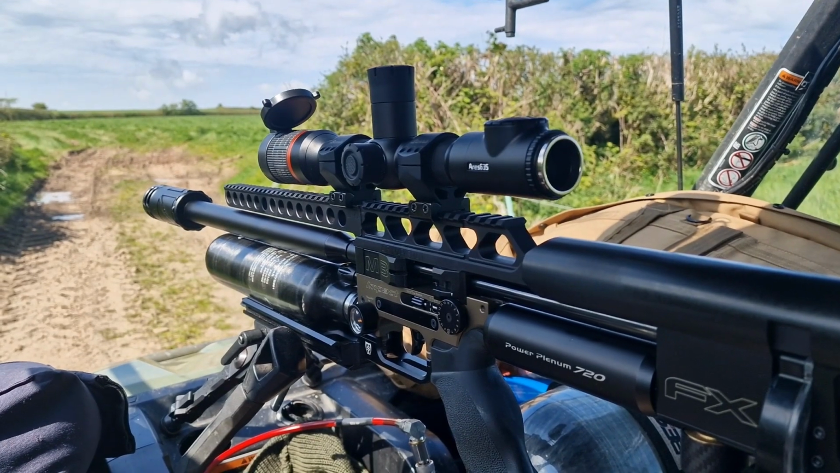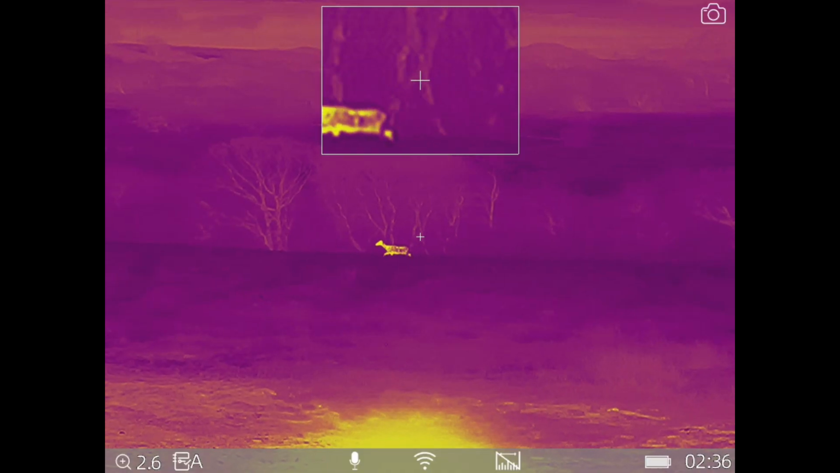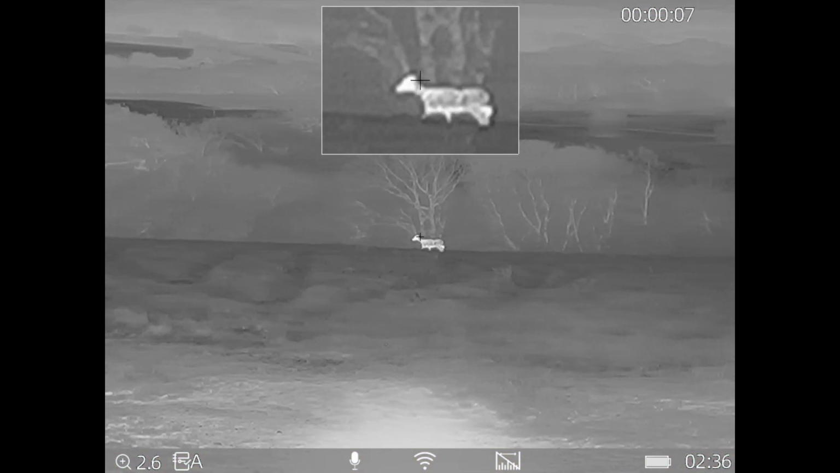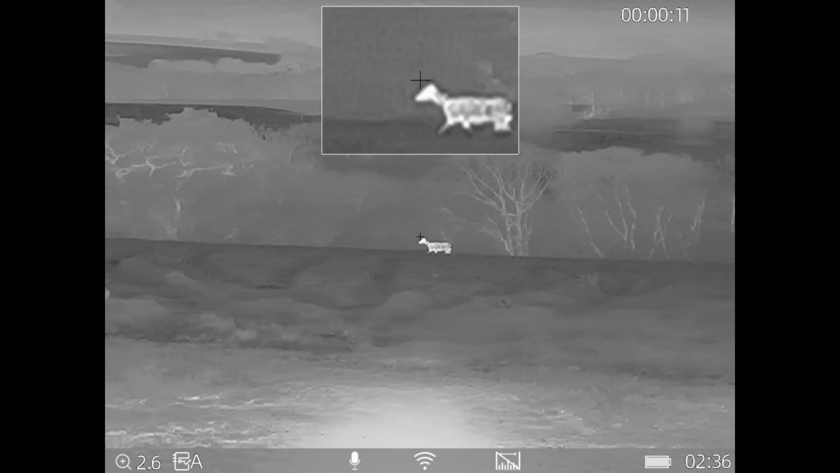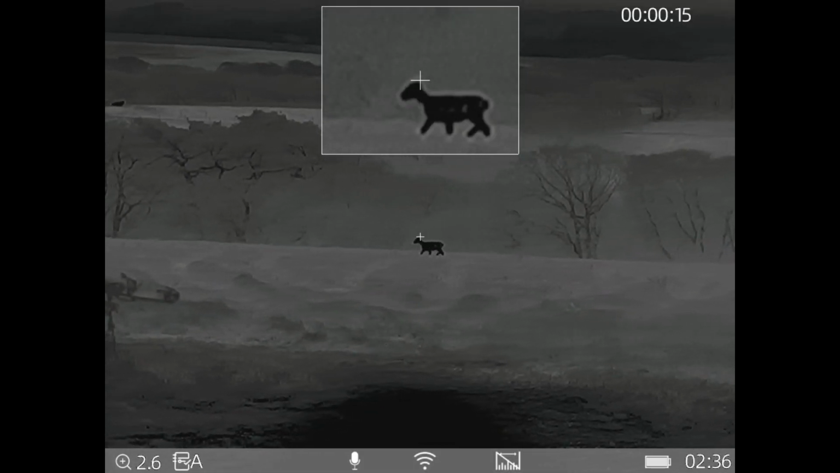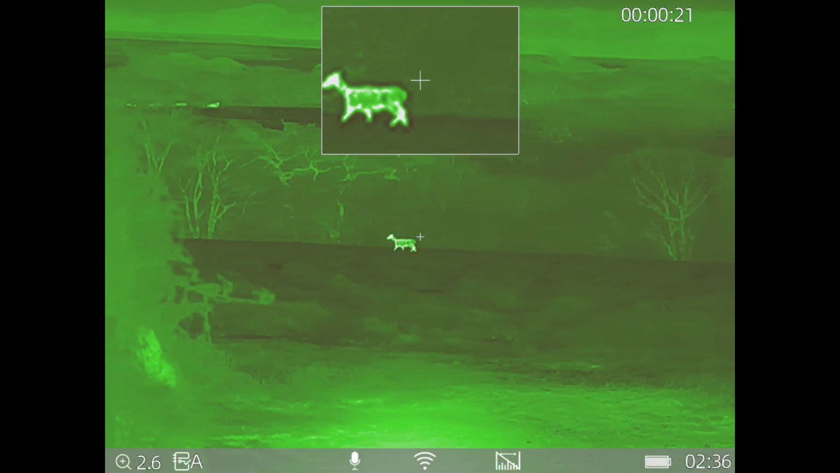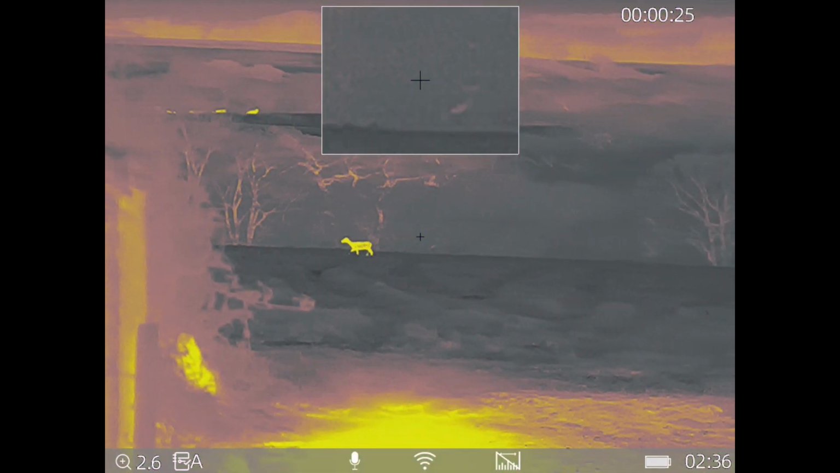Now we're going to move on to some centre fire stuff there with a bit of foxing. Okay, this is a roe deer less than about 80 meters away or so, just demonstrating the color palettes on the Ares 635. That's white hot, earlier was violet, this is black hot. What's next? Oh, red hot, obviously. And I think we got green, and then I think there's a golden color palette as well. Yeah, I've never used that one before, never seen that, but that looks pretty good.